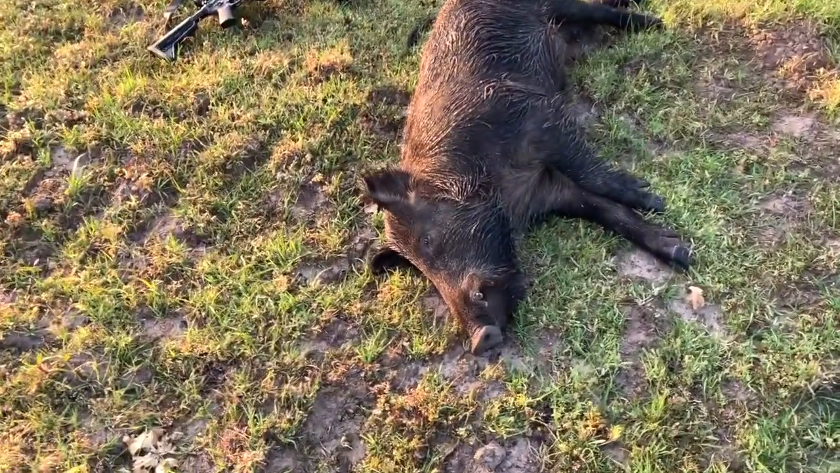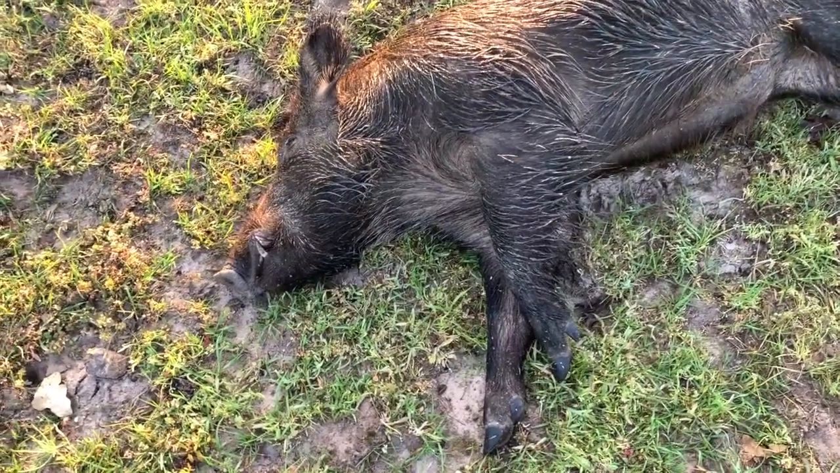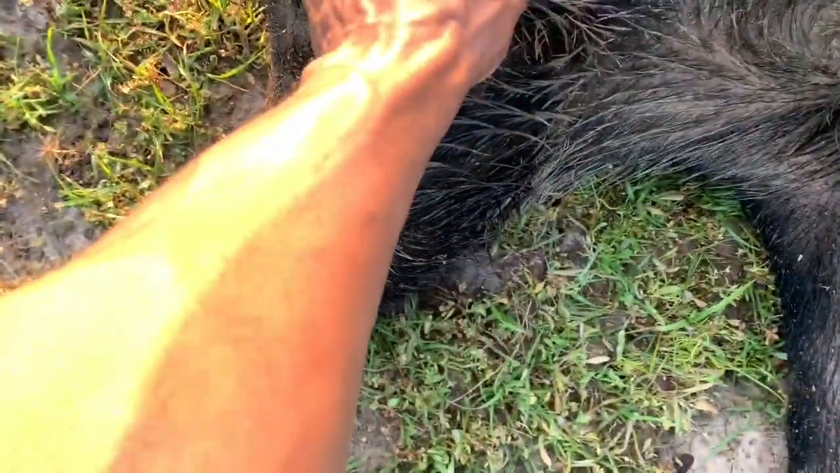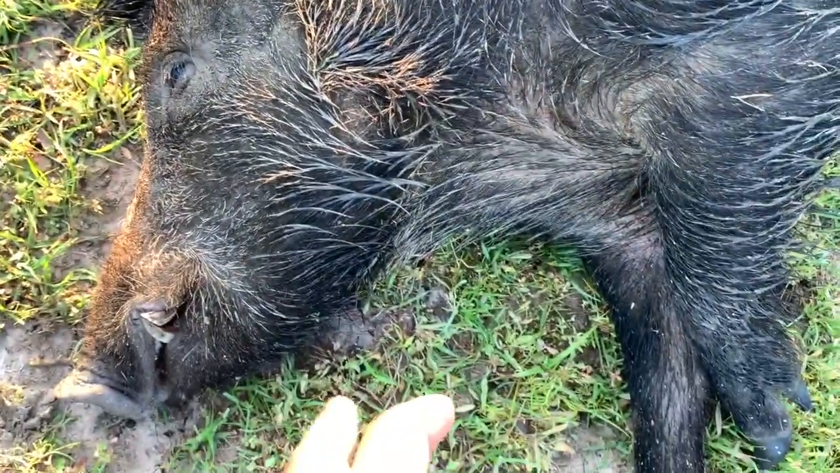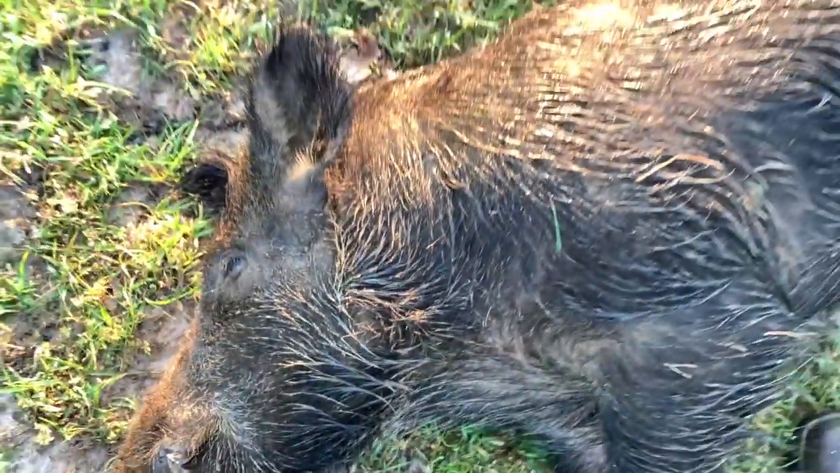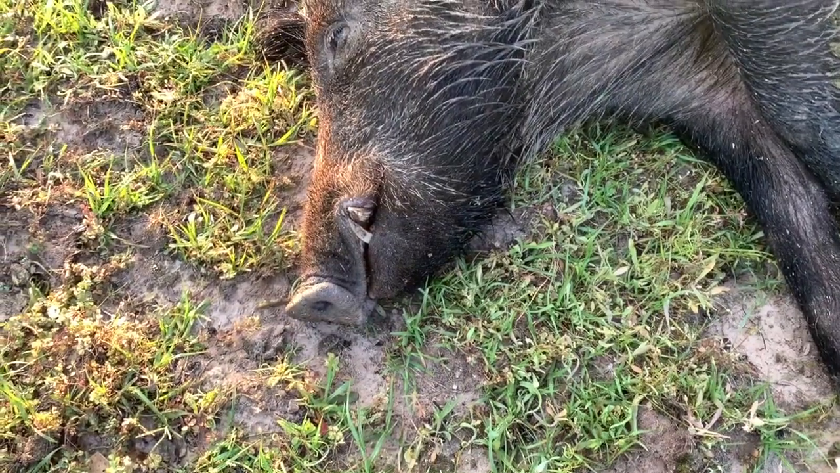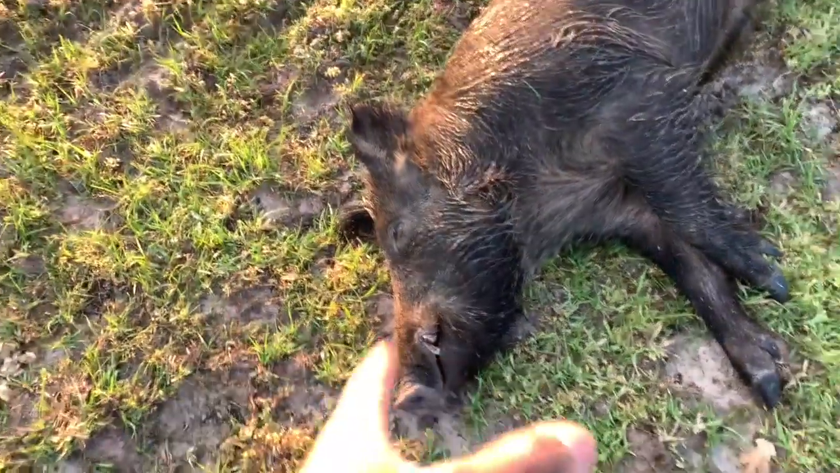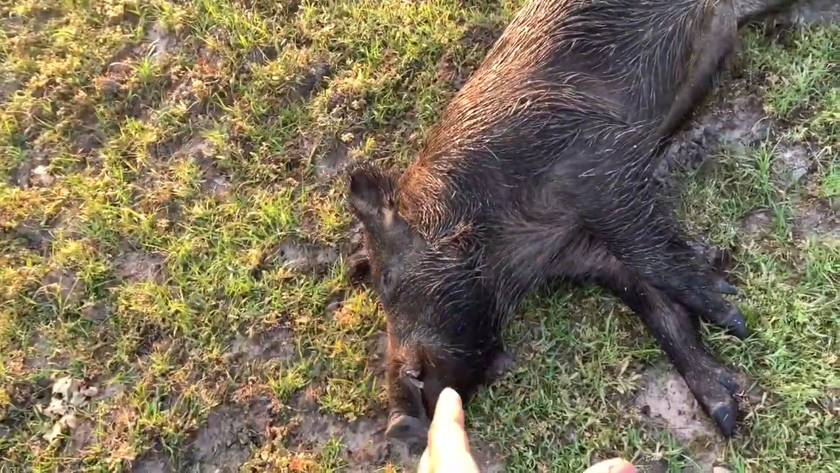Nice. Let's talk about this pig. Nice healthy solo boar here. Not sure on the age, and I'm not sure exactly where the bullet went. I was aiming between the neck and the shoulder, and I'm telling you guys, I cannot find an entry wound, and this is exactly the way he was facing me, and he just soaked it up. I'm talking about there's no blood coming out of this pig. Weird, but he did soak it up, and he went down, and he went down hard. One shot, one kill, 125 grain Tula hollow point at about 110 yards, and he dropped like a rock.